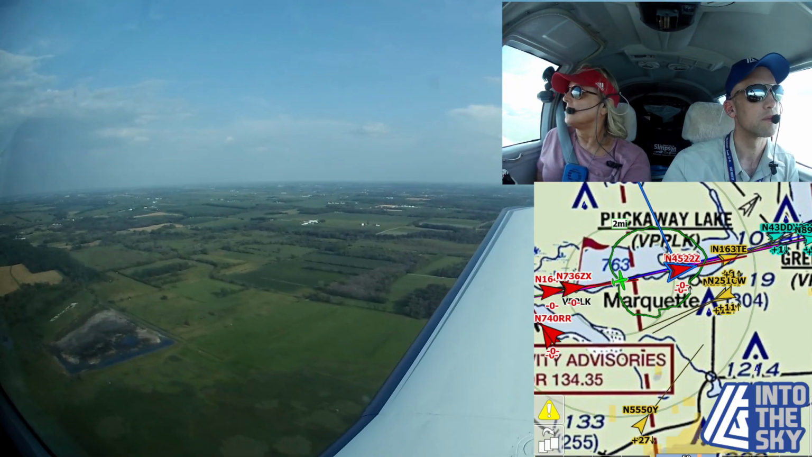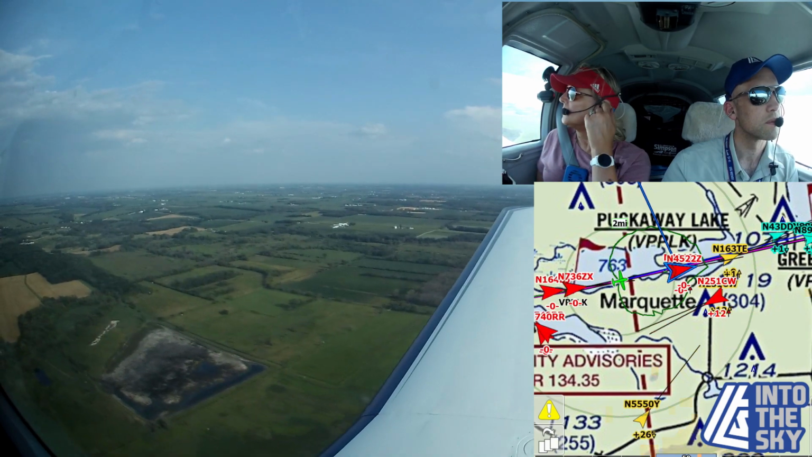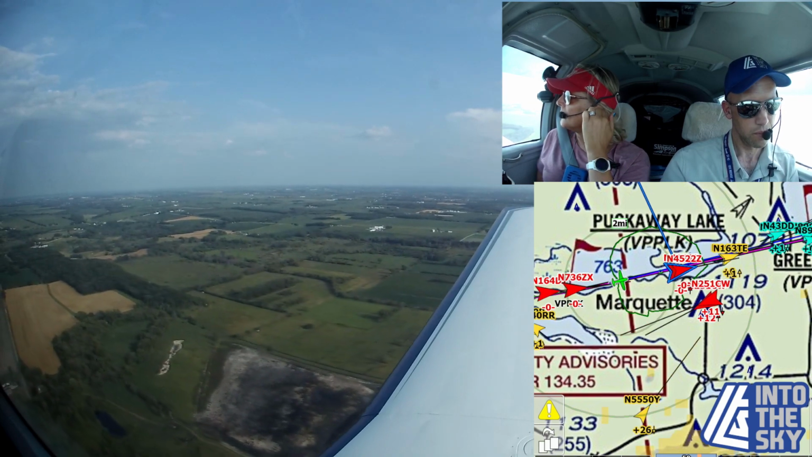Upon reaching Puckaway Lake, pick out an aircraft along the route towards Fisk. Maintain a minimum half a mile in-trail spacing. If you can't maintain a half mile in-trail spacing, or if you have to S-turn in order to maintain the spacing.